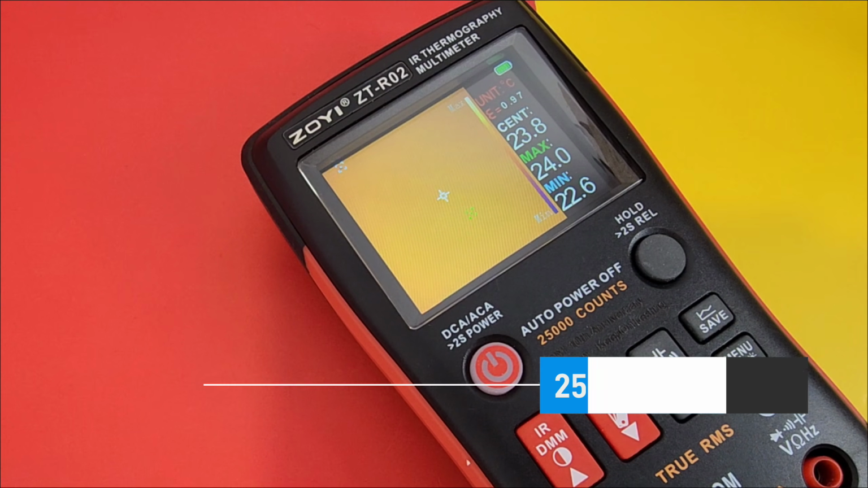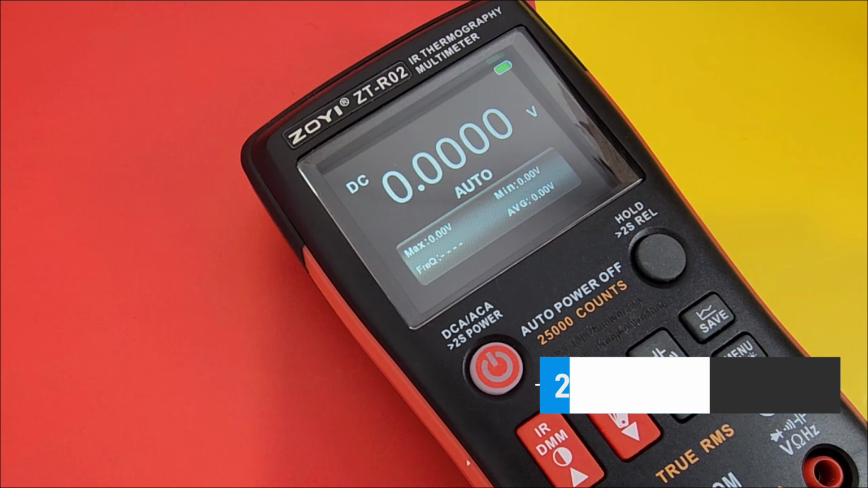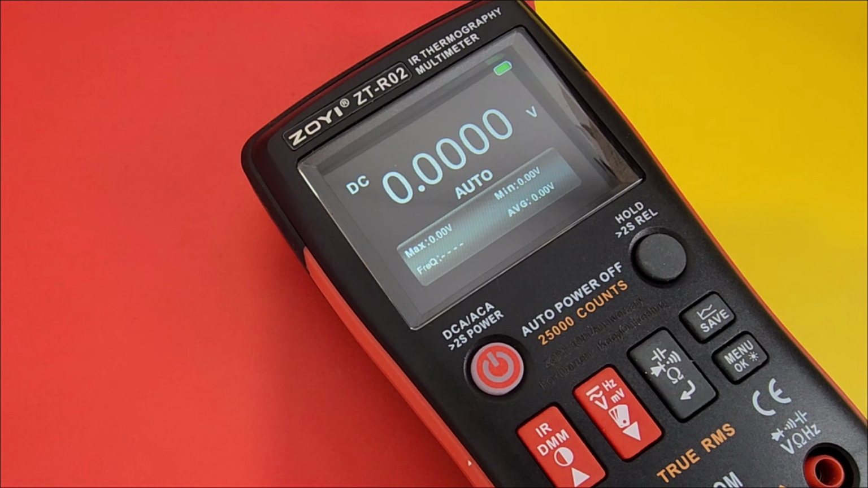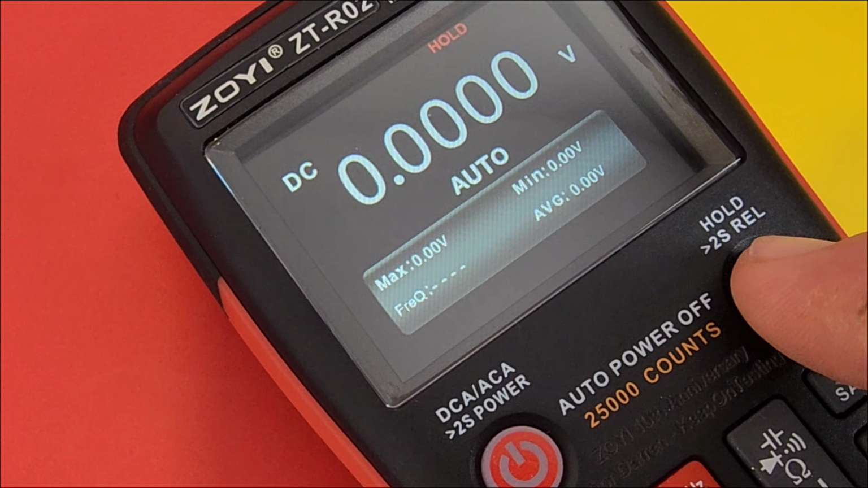Let's take a quick look now at multimeter mode, shall we? Hold down on the button. Bada boom, bada bing. Not even a second, and it brings us into meter mode. Full functional multimeter here. Does everything that you could ask for. 25,000 counts on top of it. Nothing to sneeze at. Top right, we have that one-touch hold.